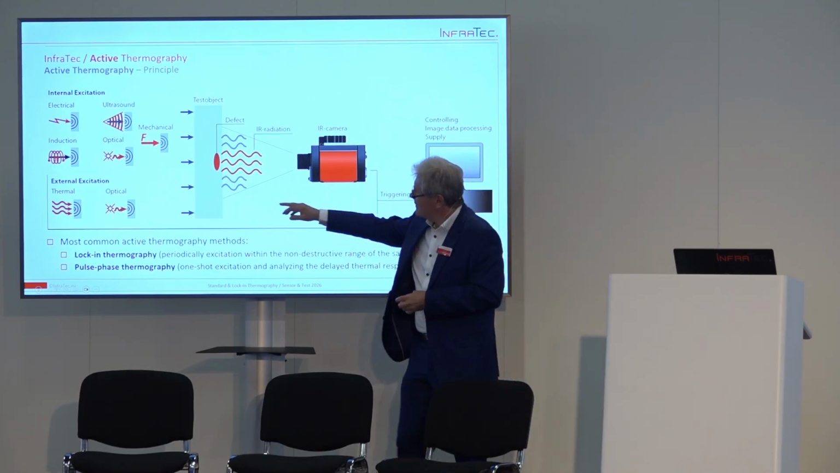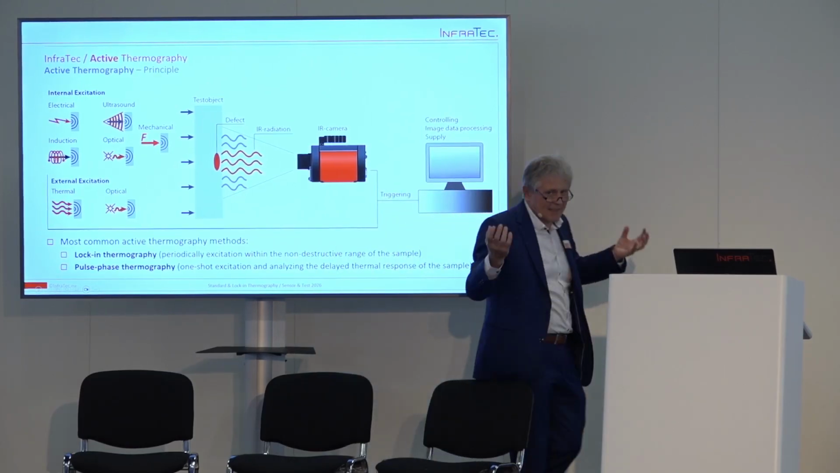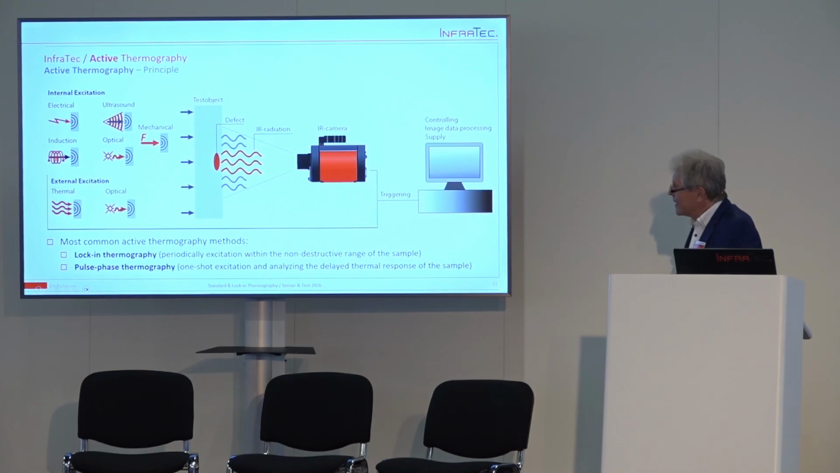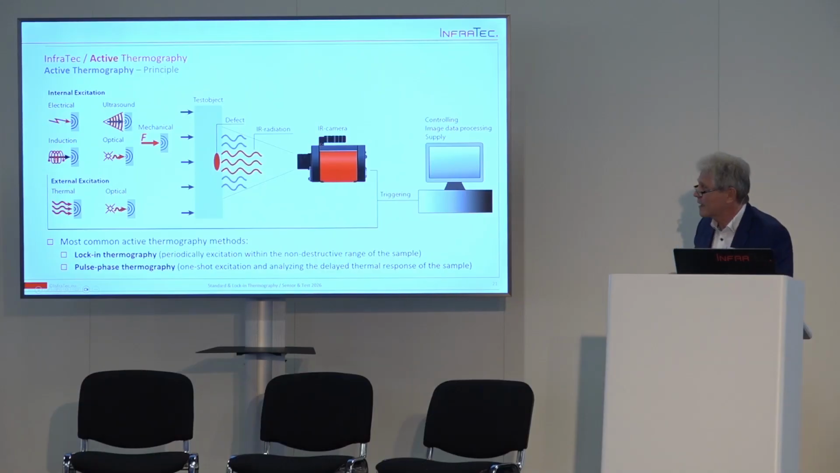You have a test object, and then maybe you have a test object with a defect inside it, or a material inhomogeneity inside, but you don't see it on the top. So with the standard thermography, you cannot see anything. You don't see the fault. And then you can do some kind of acquisition depending on your object, depending what you want to do and so on. There are different acquisitions you can have. So electrical, ultrasound, induction, optical, whatever you want to do.